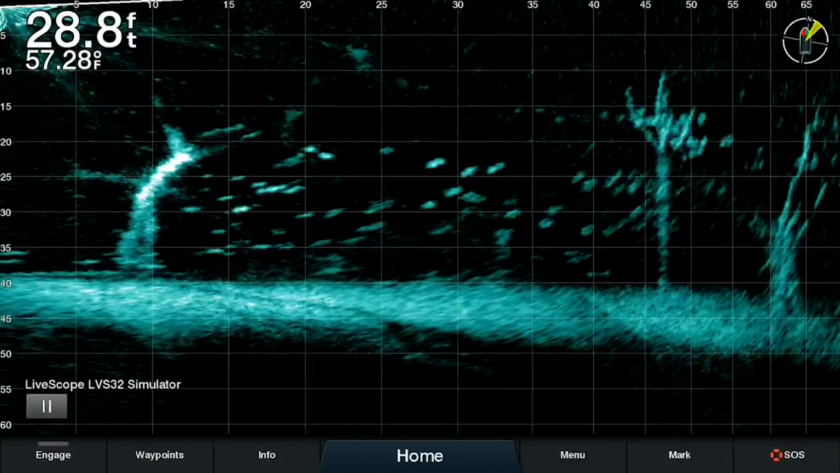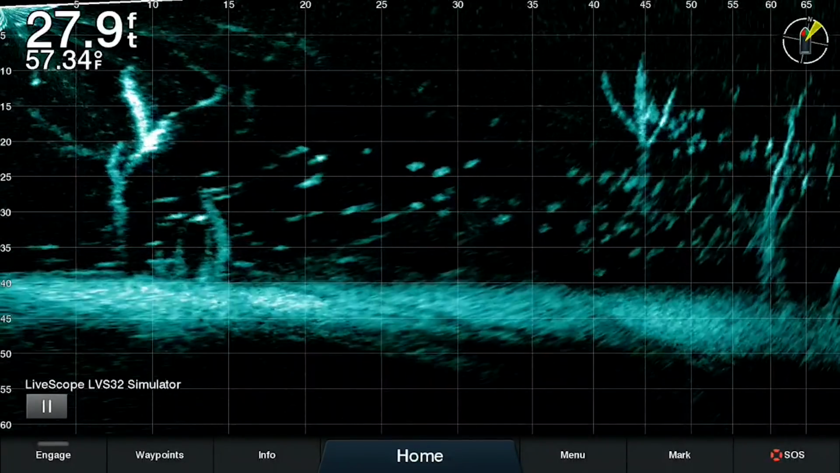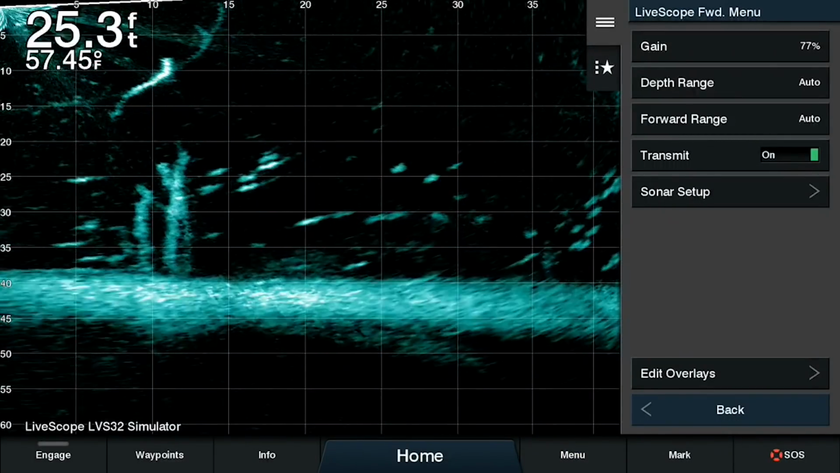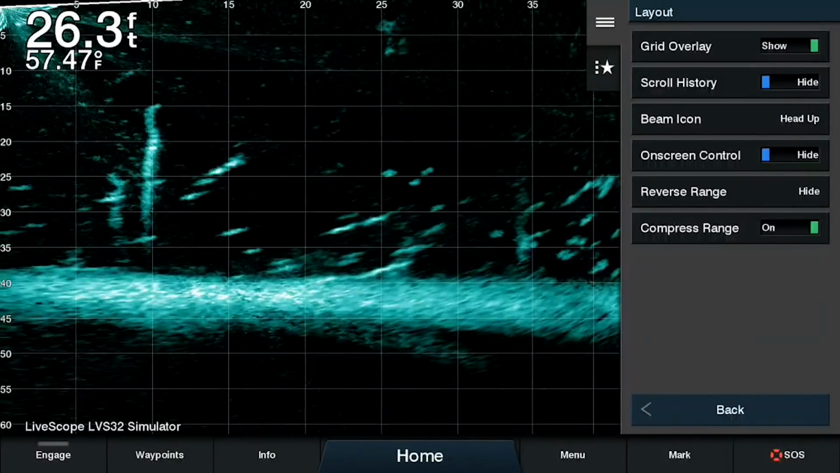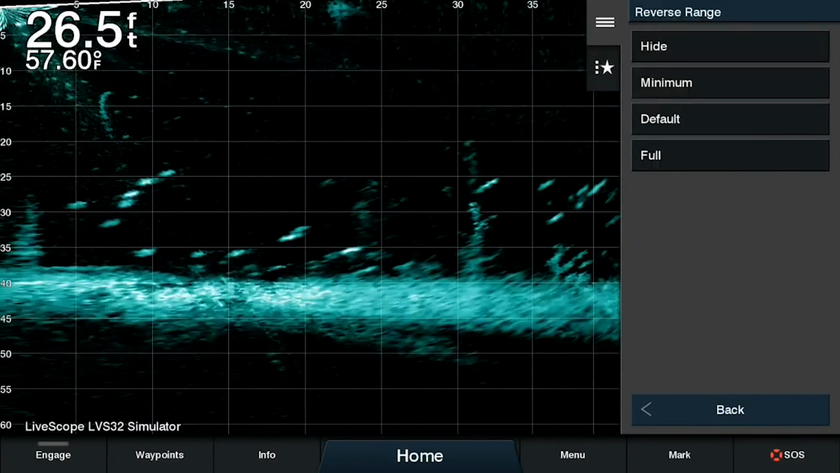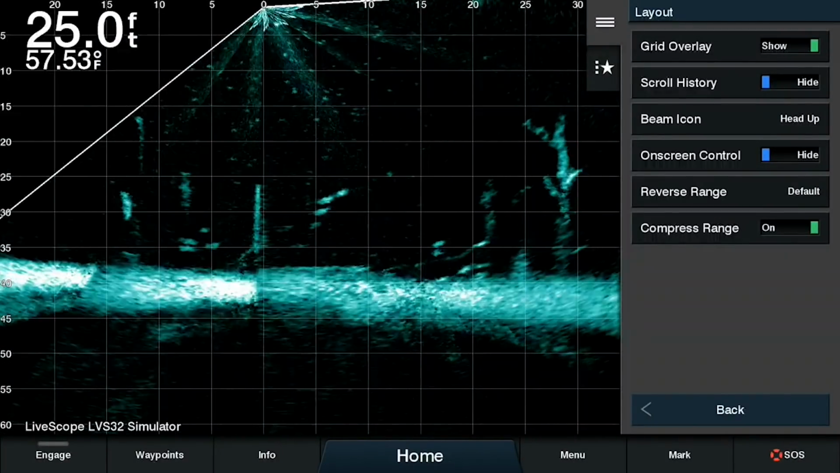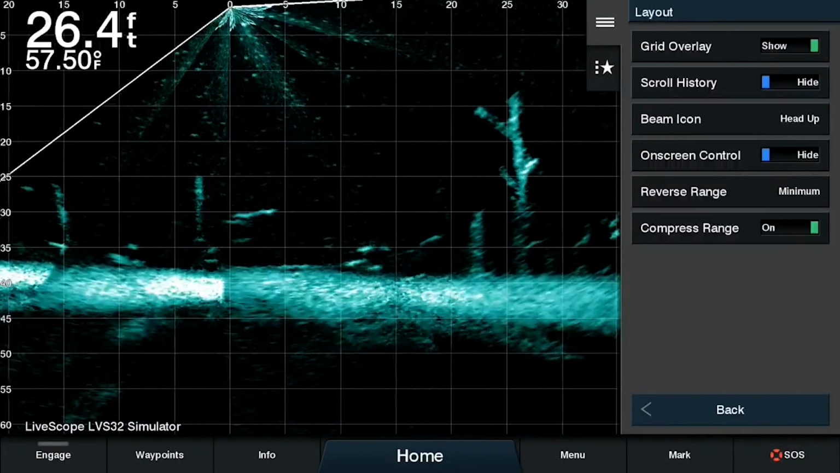Now another feature that kind of goes along with that we'll look at next is the reverse range feature that they have. So again, this feature is in the Sonar Setup and Layout section of the menu, and you can see it's just above compress range there on the bottom, reverse range. So right now it's hidden, and you can see the 0 line is all the way over to the left. There's a few different settings in there. This is what the typical LiveScope would be default. It moves that 0 line about a third or a quarter of the way into the screen.